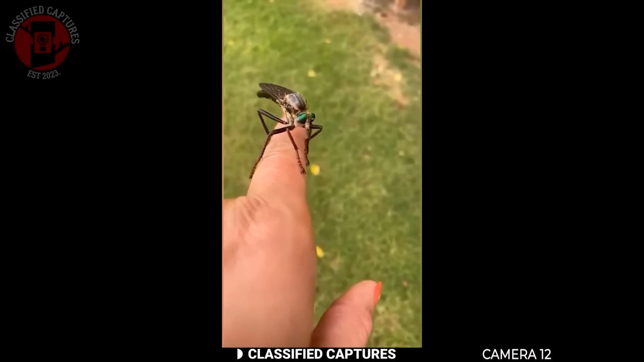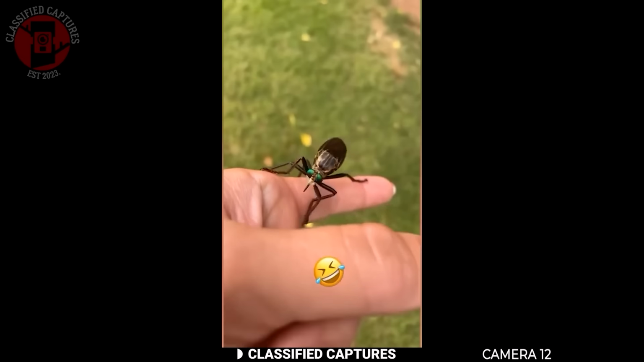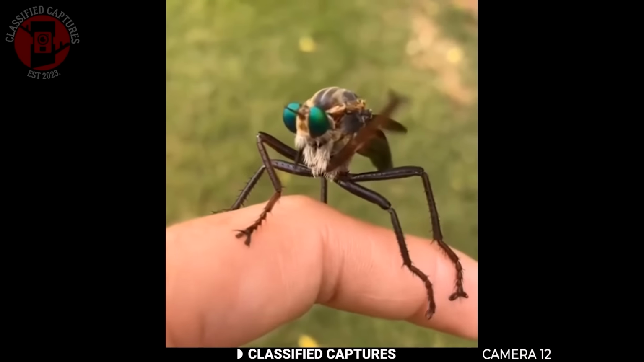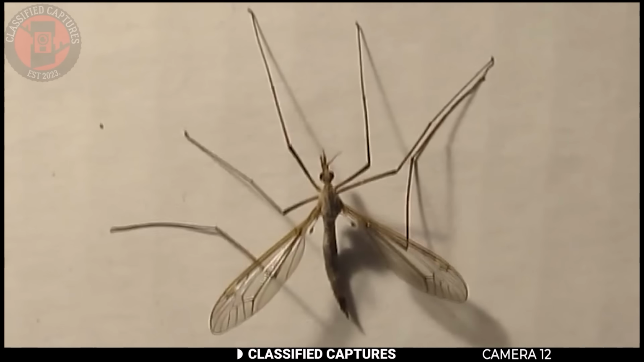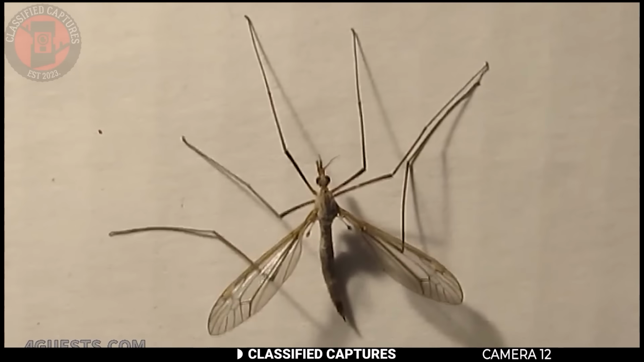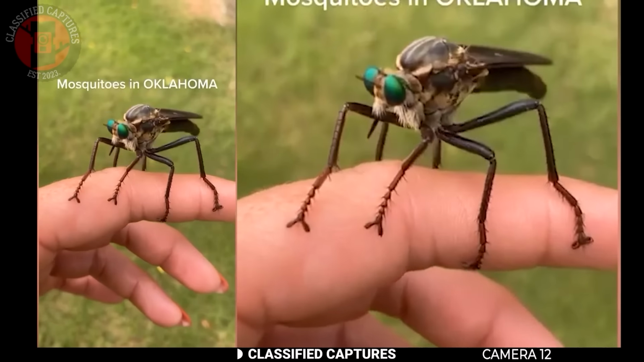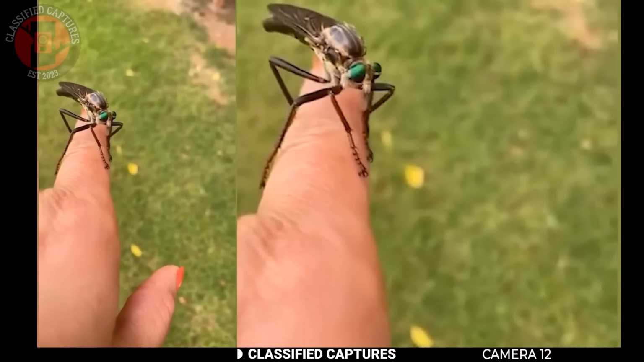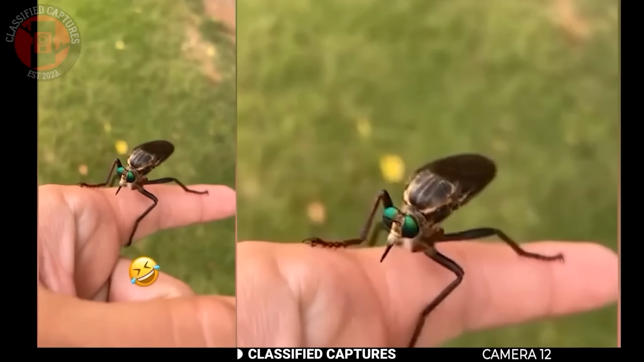Think about the kind of damage regular mosquitoes cause, spreading diseases like malaria, dengue fever, and the Zika virus. Now imagine if mosquitoes were really this big. It could be a whole different level of problem. Some people who saw the video suggested it might actually be a cranefly, an insect that looks like an oversized mosquito but is harmless to humans. Still, you can't blame anyone for feeling uneasy when something like that swoops down from the sky and lands on you. Is this just a harmless look-alike, or a warning of something bigger creeping into our environment?